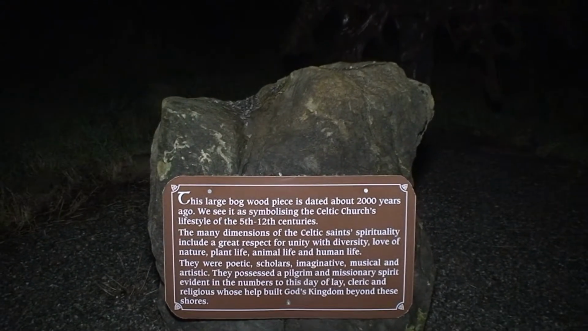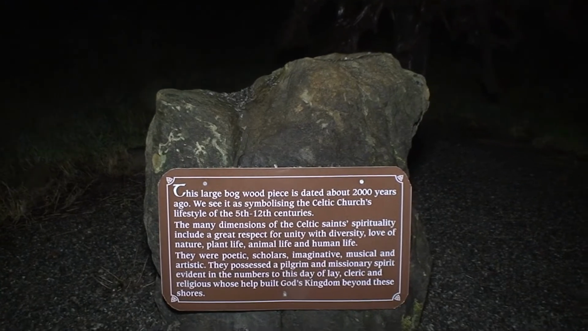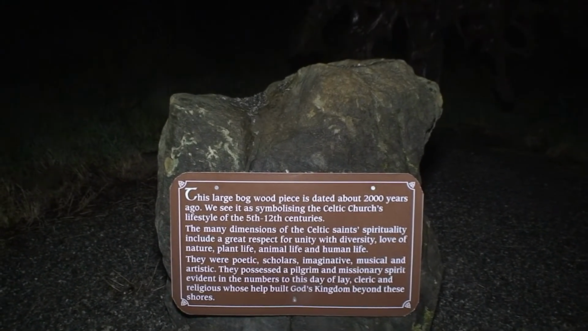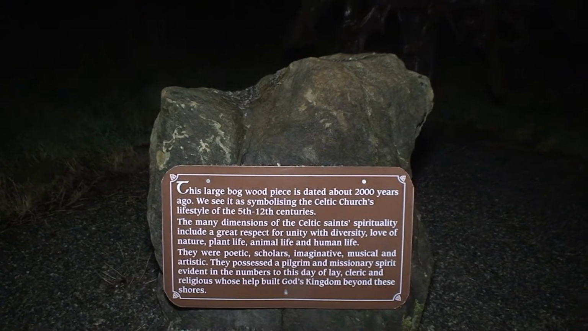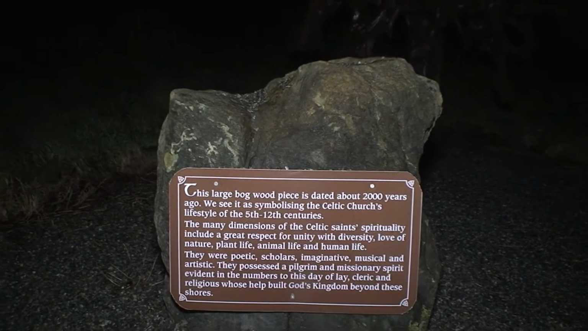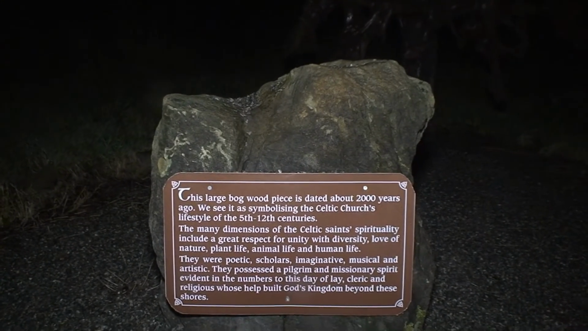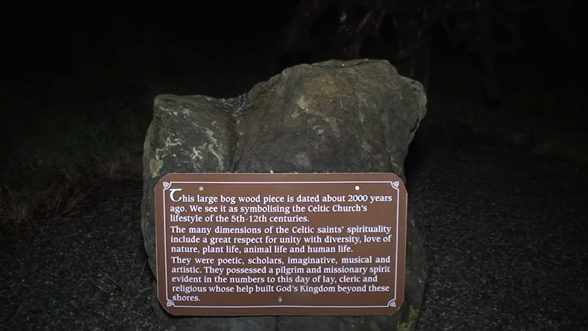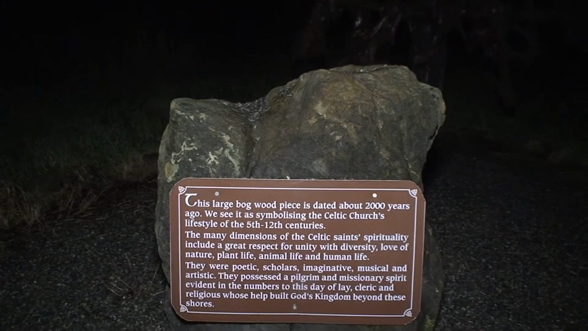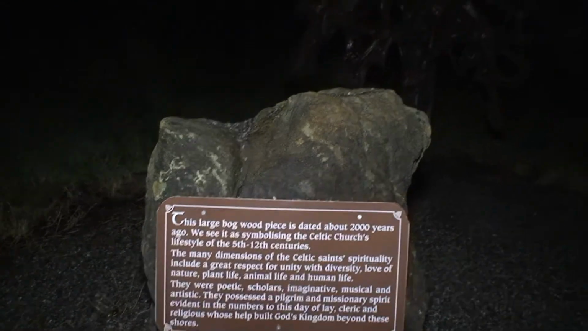There were poets, or poetic scholars, imaginative, musical, and artistic. They possessed a pilgrim and missionary spirit, evident in the numbers to this day of lay, cleric, and religious who helped build God's kingdom beyond these shores.